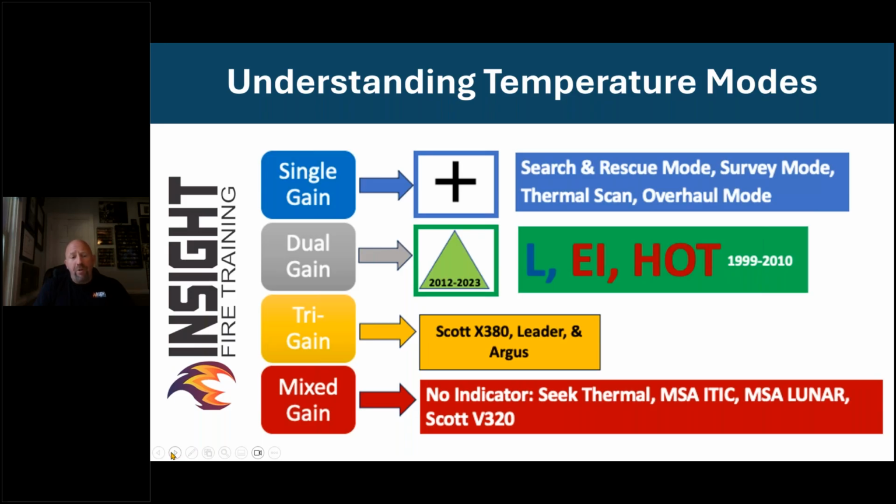Dual gain cameras are predominantly the majority of cameras on the market. They have a green triangle that shows up in the upper left-hand corner when they see a lot of heat, switching to what's called low sensitivity. NFPA defines low sensitivity as low sensitivity to detail in the presence of higher heat. So when that triangle shows up, triangle's pointing up, your butt should be down.